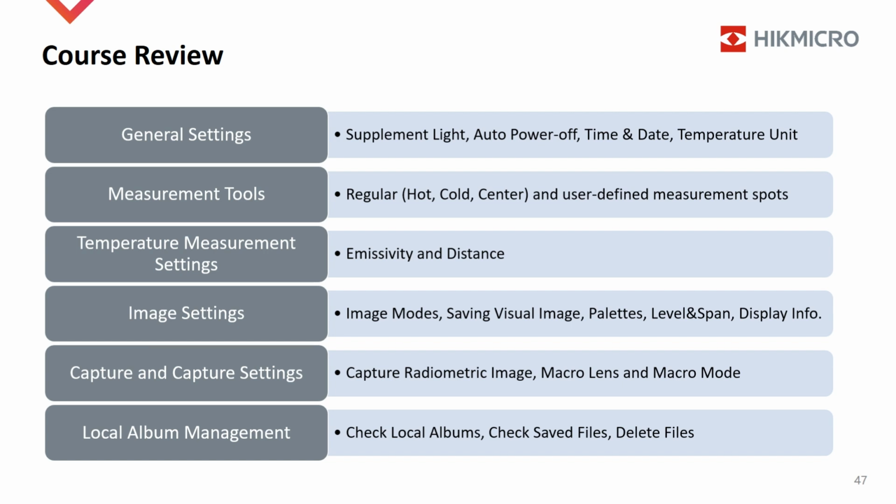In part number 3, emissivity and distance are emphasized. They are 2 important parameters for temperature measurement. Minimum focus distance was mentioned, by the way. This concept was brought up again in part number 5 when introducing macro lens. In part number 4, many types of image settings are introduced. Image modes, palettes, level, and span can increase or decrease image contrast. Some display information, such as measured temperature and the brand logo, can be overlaid on or removed from the radiometric image.